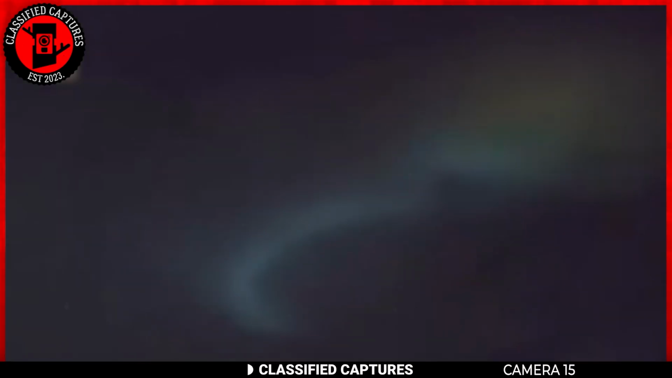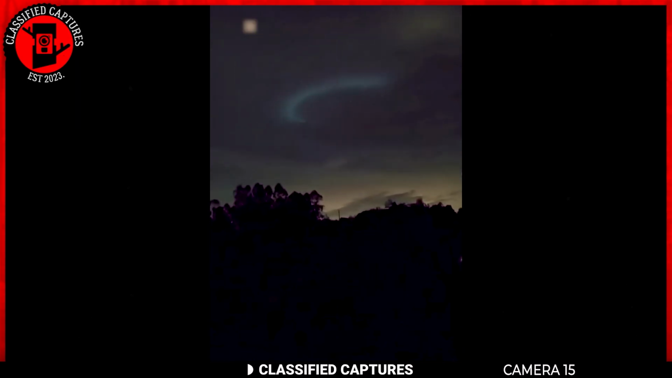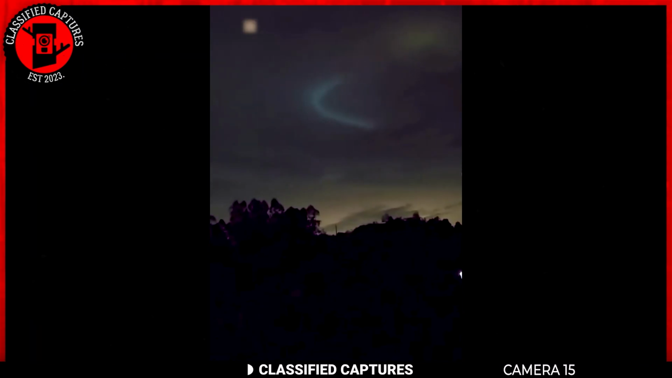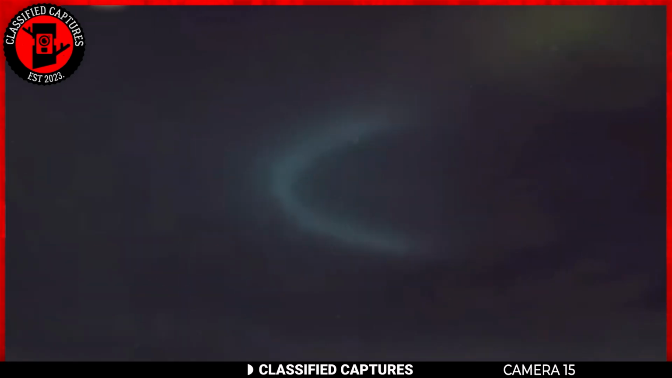Skeptics, ever watchful, cast doubt upon the authenticity of this celestial waltz, proposing the involvement of CGI in crafting such enchantment. Yet others lean toward the possibility of something more enigmatic. Could it be a celestial phenomenon, a dance of light refracted through the Earth's atmospheric layers? Alternatively, does it signal a visitation from realms unknown, or just someone having a little fun with a flashlight?